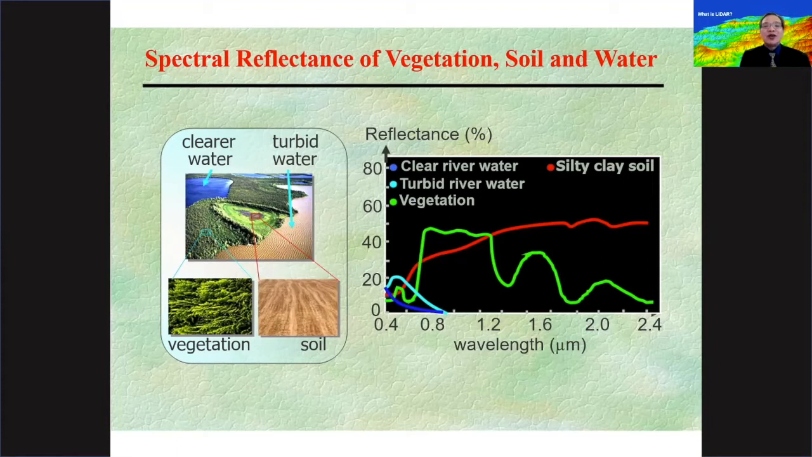So the misnomer that green plants actually use green wavelengths for photosynthesis is somewhat shattered. It's actually the red wavelengths that plants use more efficiently. They use red wavelengths for photosynthesis.